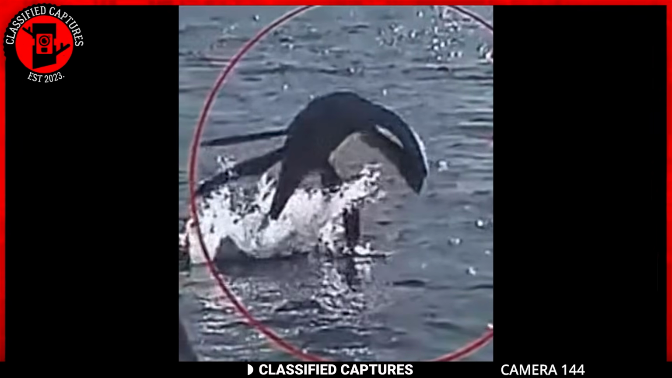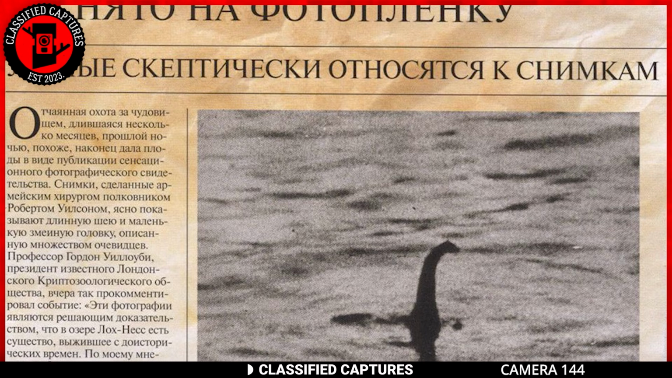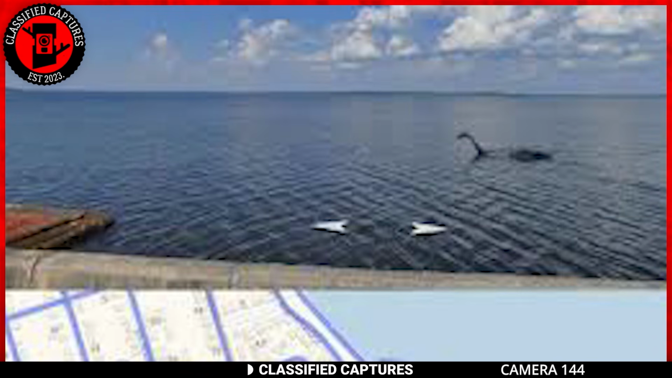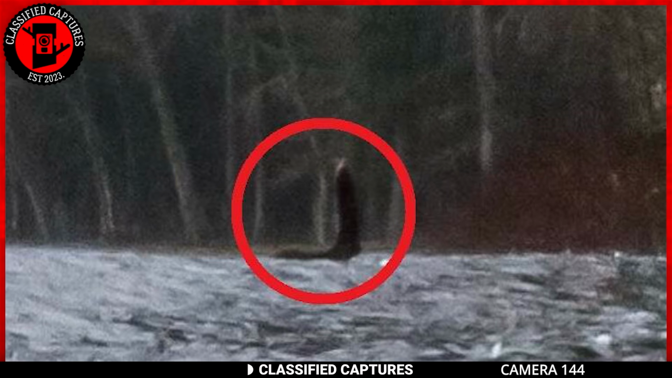Well, not exactly. In April of 1933, a couple reported seeing an enormous creature crossing the road in front of their car near the loch. This sighting sparked widespread media attention, and soon afterward, numerous additional sightings, including eyewitness accounts, photographs, and alleged film footage purported to show the creature were reported.